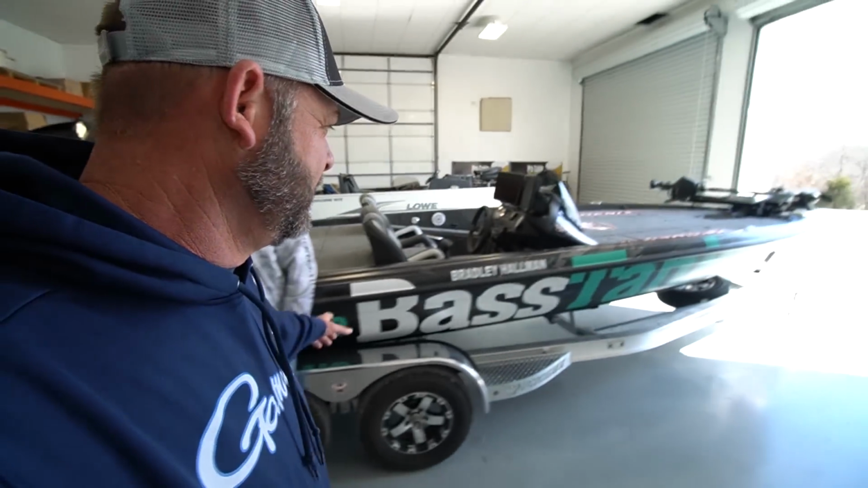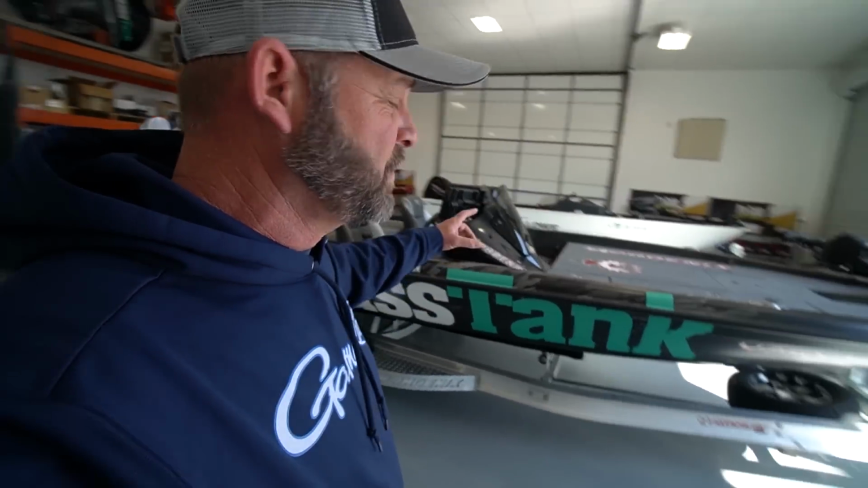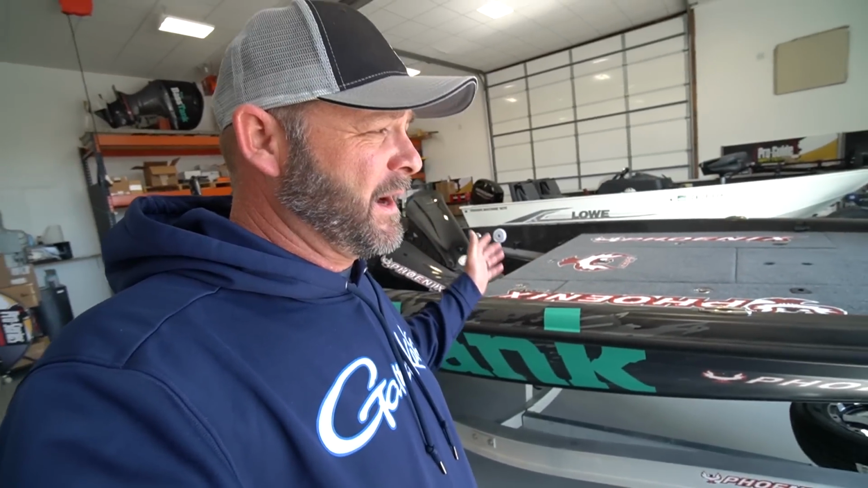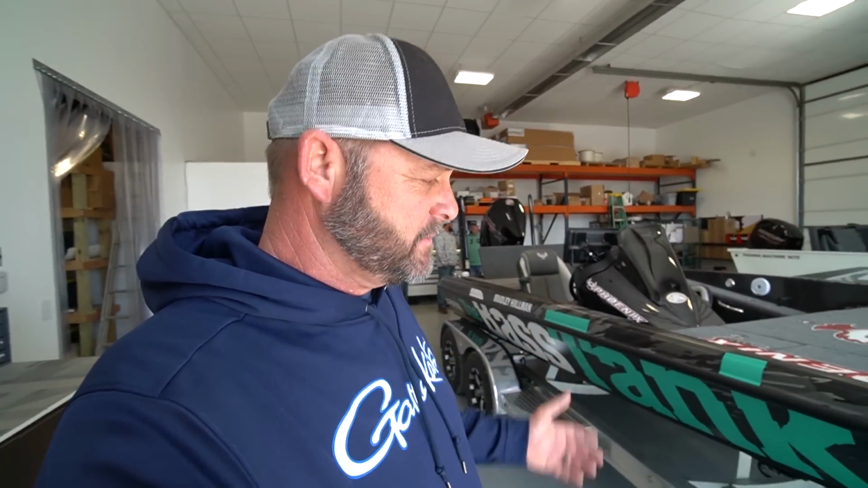This is my new boat. You've seen it. This is a 920 Elite. This will be the very first one that I've run that's a 920 Elite. I like my 20-foot boats. I've ran the 920 XP for years because I'm crazy about this hole. Just got it wrapped, Bass Tank wrap, as you guys can see.